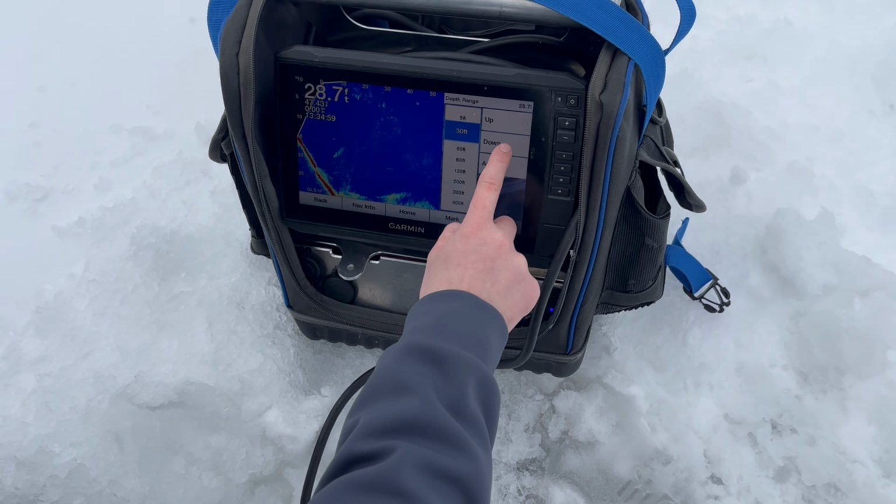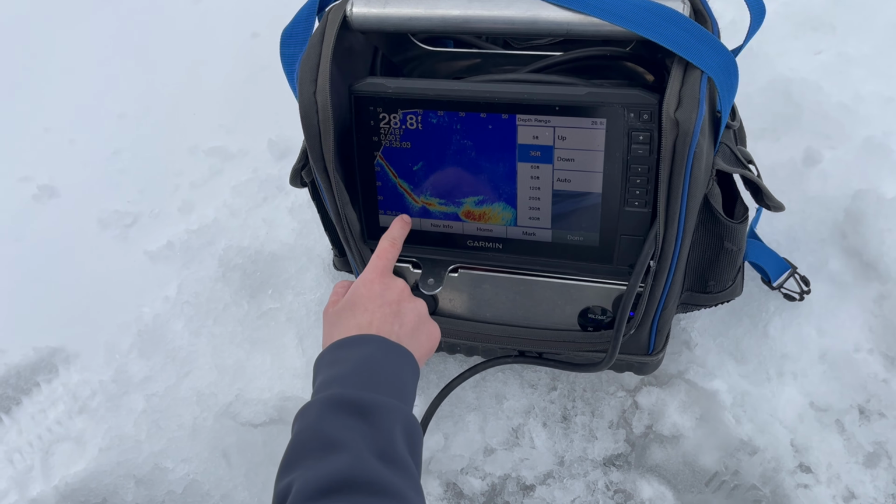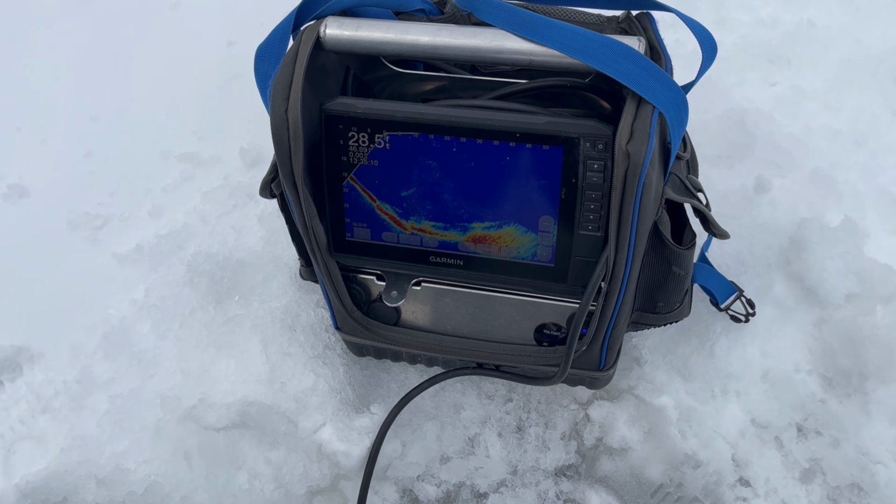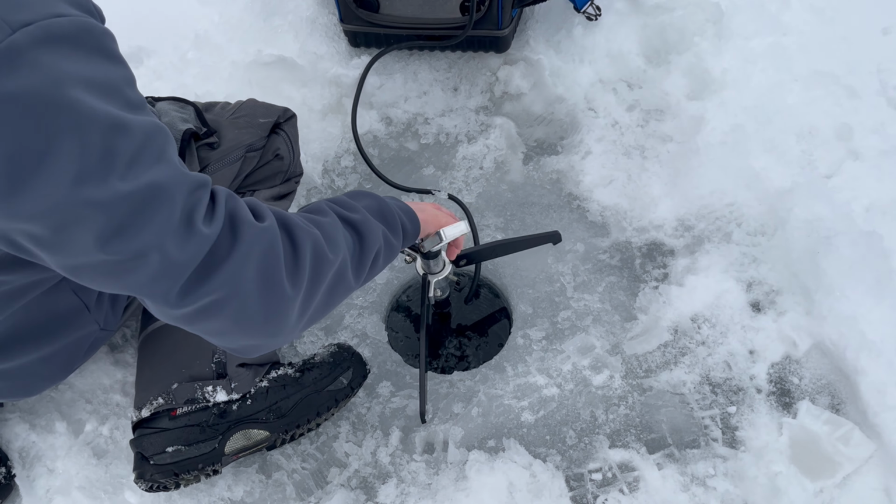So you can see kind of how it just drops right off. This is actually probably the deepest part. We're actually in about 28 feet of water here. You can see how this spot just drops right off. I'm pointed right towards the shore right now, the direction that this arrow is pointed. And you can see that towards the shore, it's a straight sheer drop down.